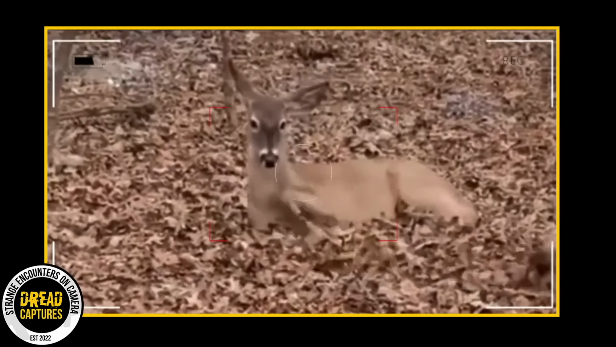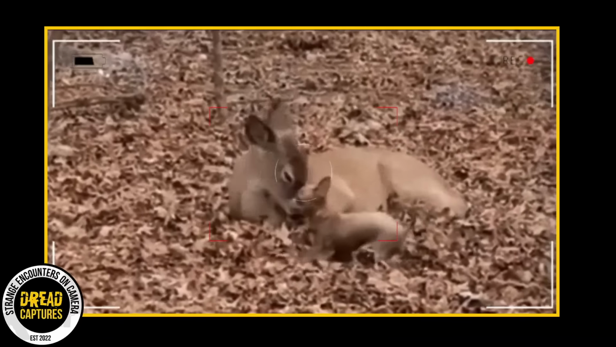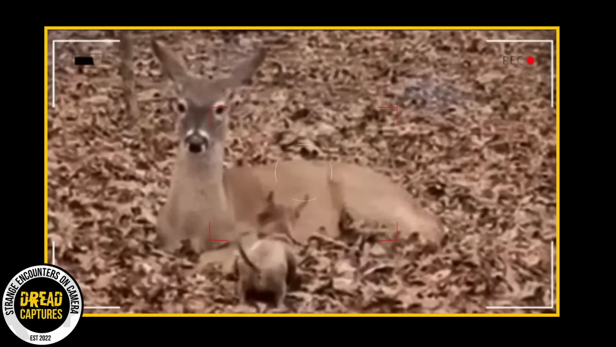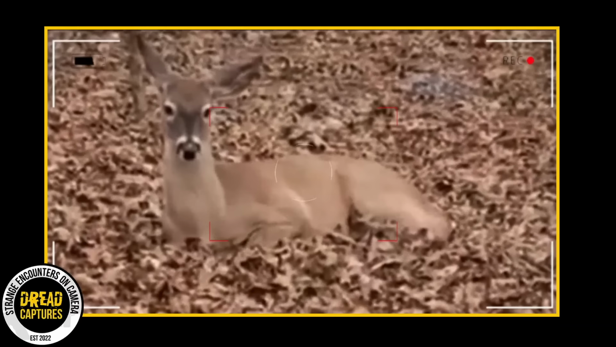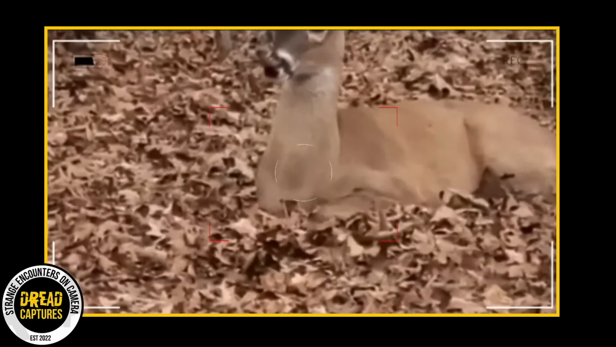This is a great video. A woman who was camping in the woods captured a heartwarming scene on video. It shows a fully grown deer and her tiny chihuahua forming a very unlikely friendship. The little dog was in its element, bouncing around and engaging with the deer, while the deer seemed to take on more of a motherly role, sitting calmly and watching the dog enjoy himself.